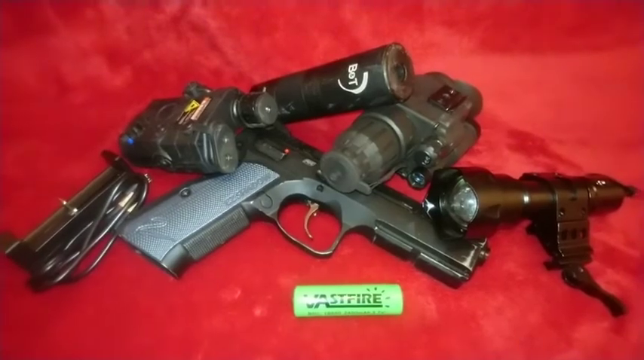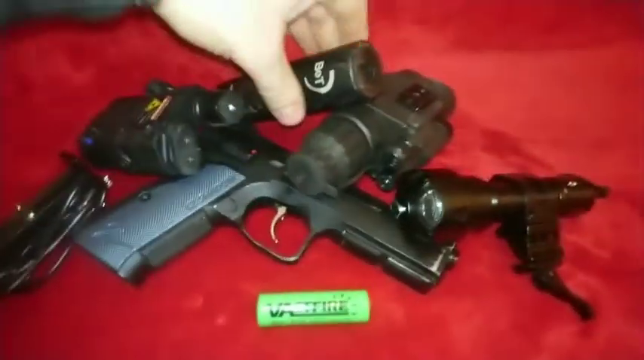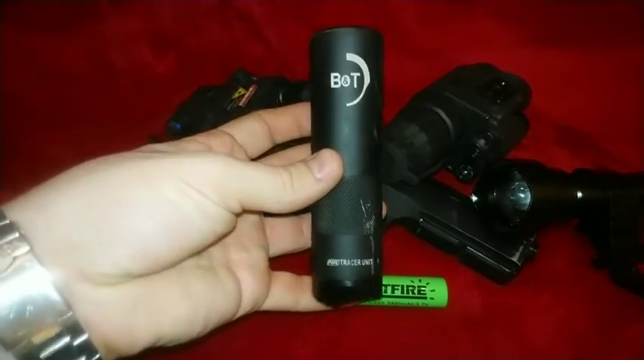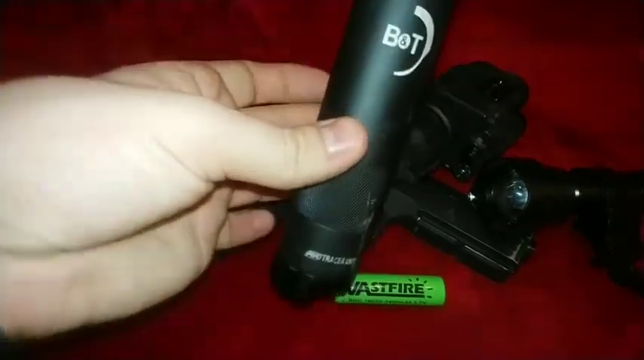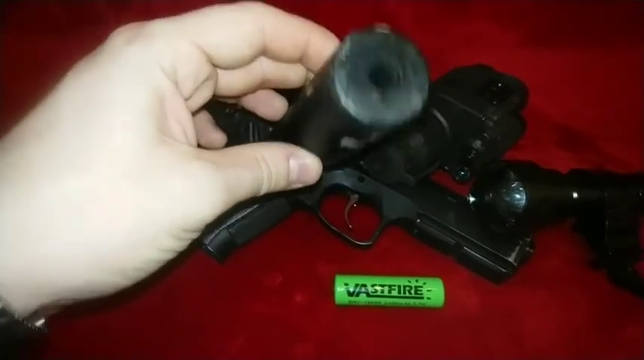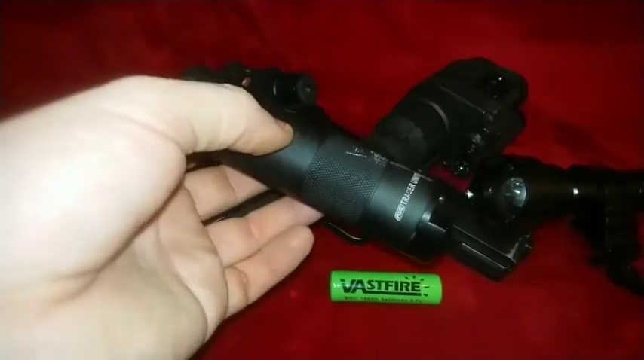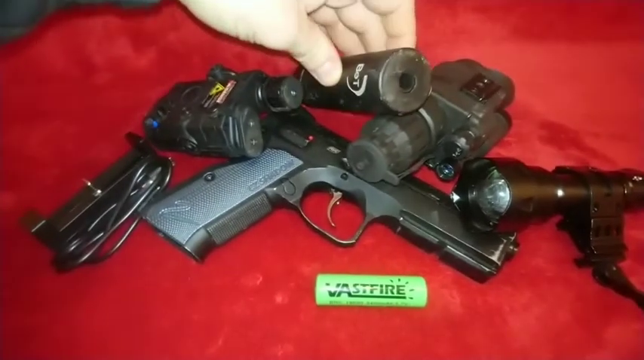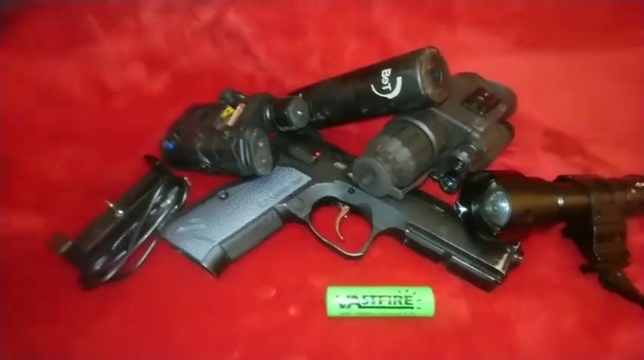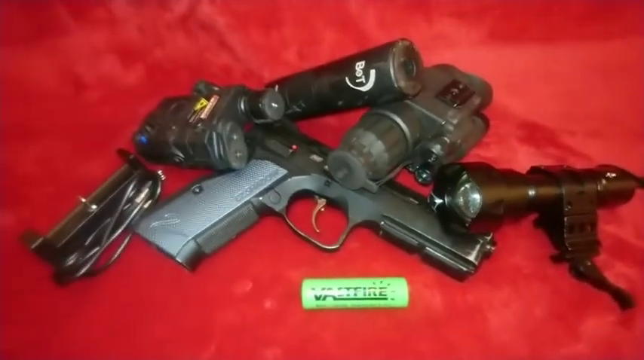I used red tracers that day, and I used it with this. This is my tracer unit that I've got. It's an ASG tracer. If you look on eBay, this is the cheapest one on the market, and it does everything that you need. You don't need to spend a load of money unless you want a small version. This one is more than capable of lighting the way for tracer pellets.